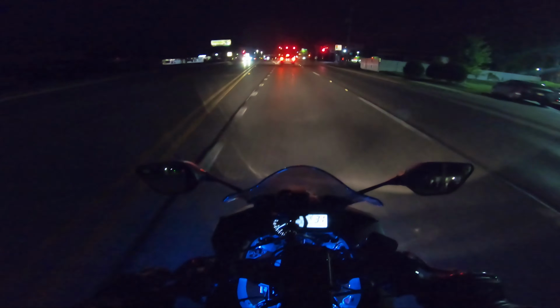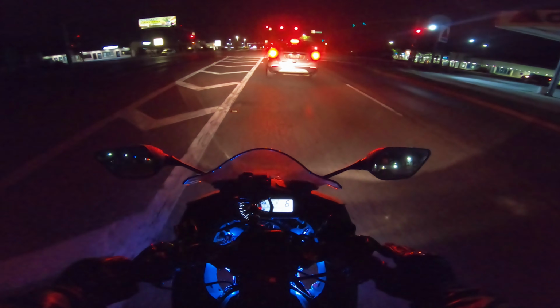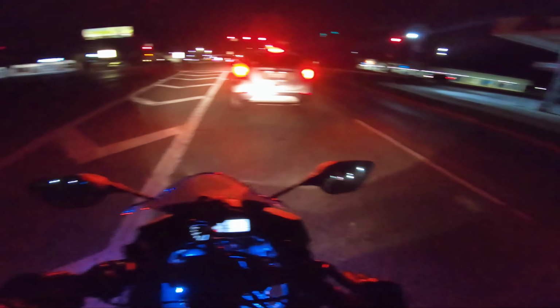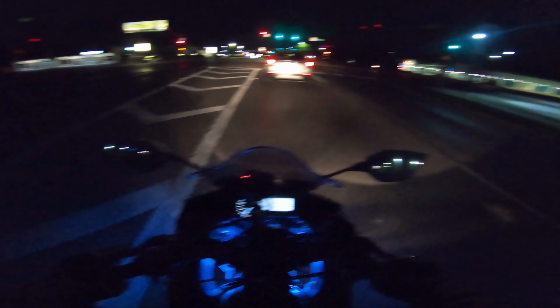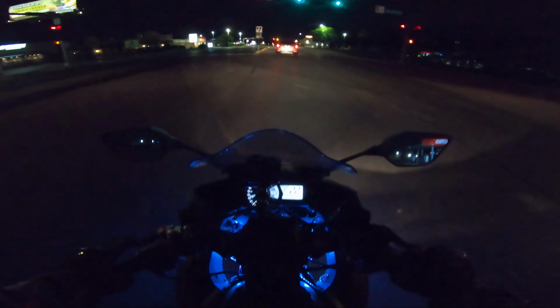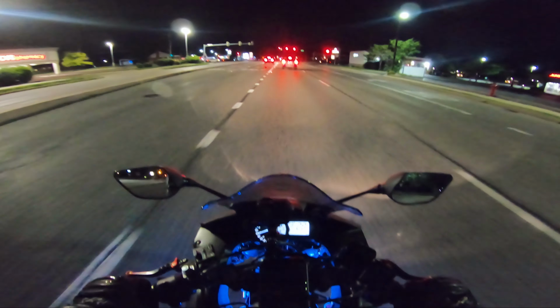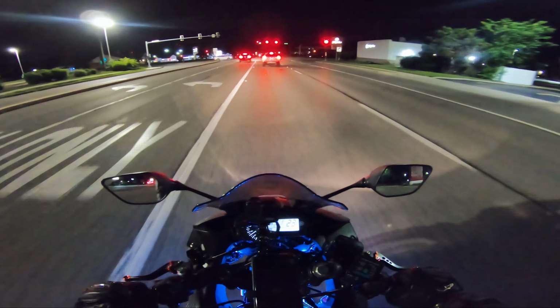A couple of years ago, when I had the lights just installed, I literally had almost two incidents. It was two big truck drivers, not the 18-wheelers, but just like Fords, Chevys, the big trucks, that almost ran me over because they didn't see me until they looked over and saw me with my lights on.